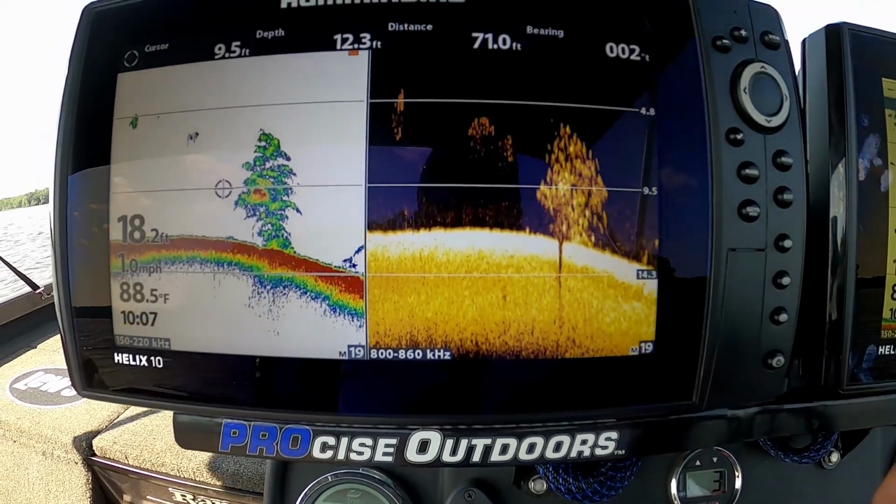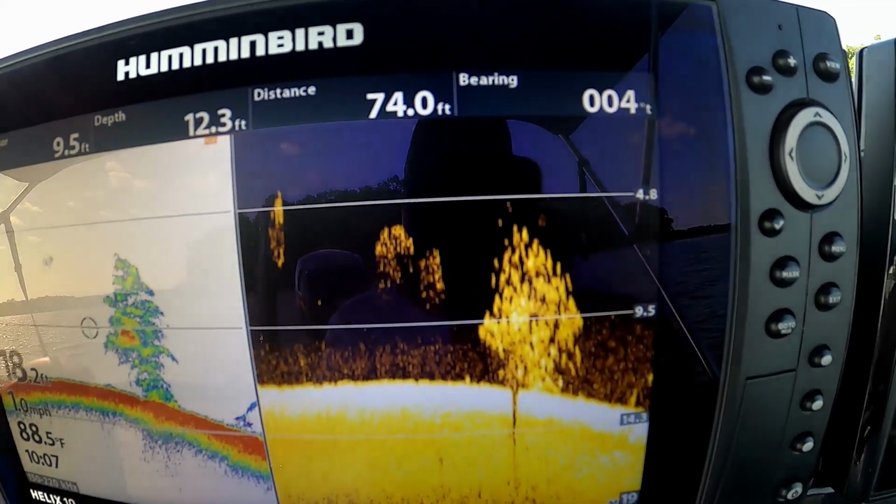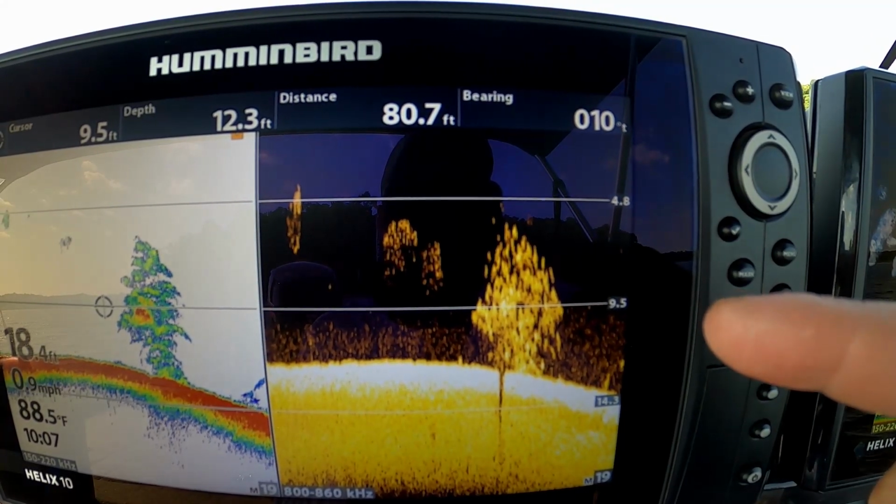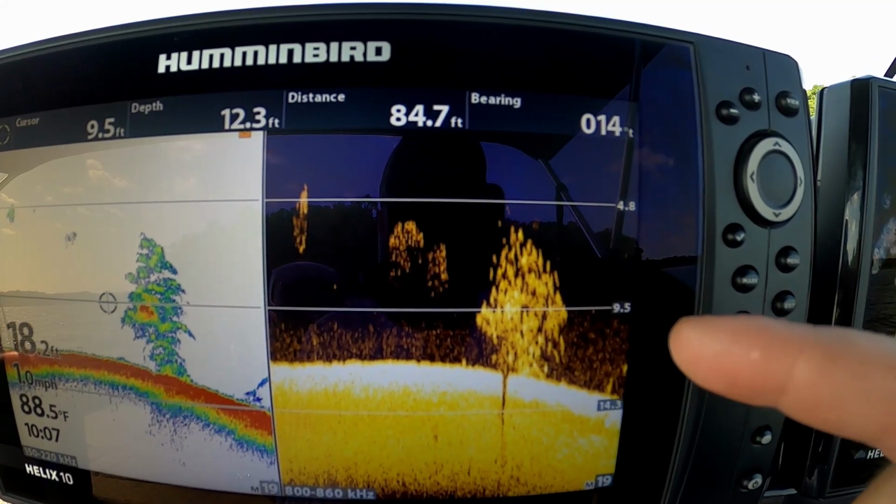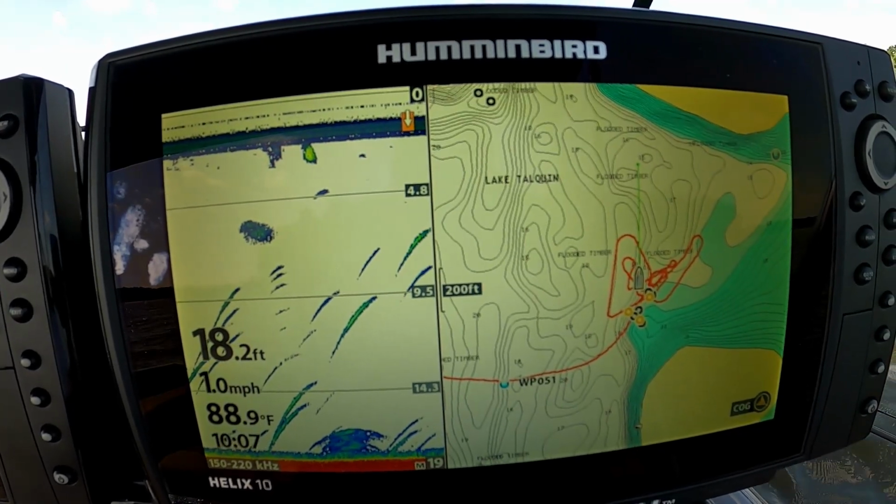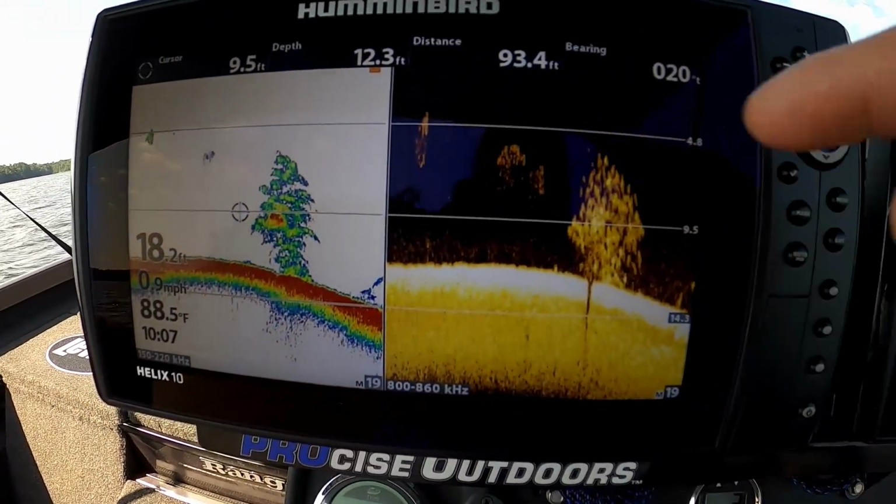But I still got a really nice picture there, guys. You can see those crappie really well. You can see them really good on the down scan. And this is a Helix Mega imaging, side imaging and down scan Gen 3, and this is the Gen 4. It's got to where I just use my Gen 4 for maps, and I'm sorry, this is the Gen 3 and this is the Gen 4.